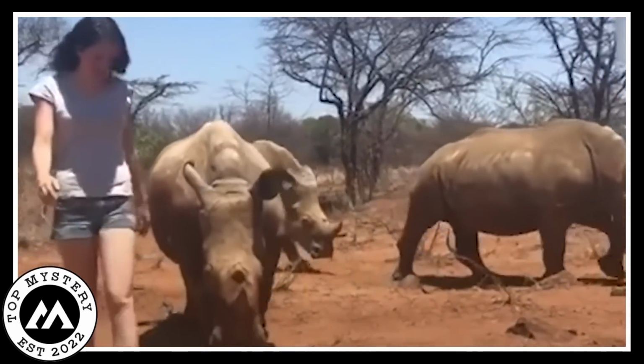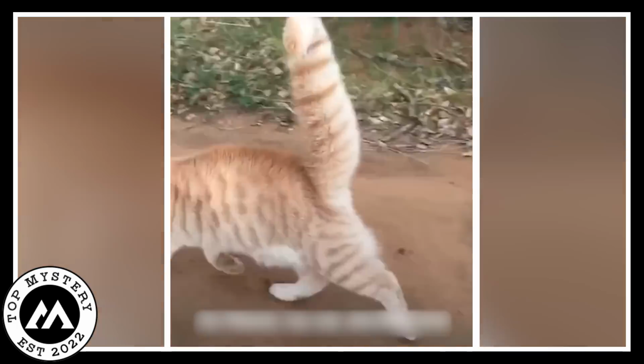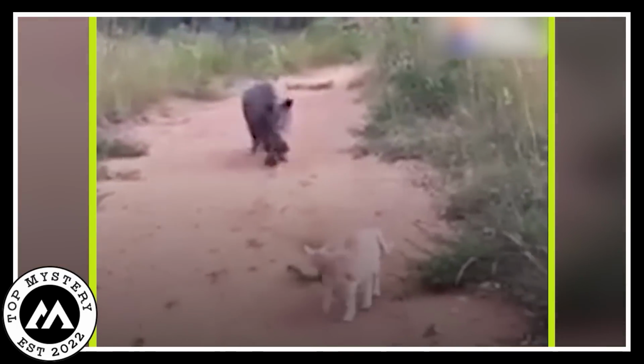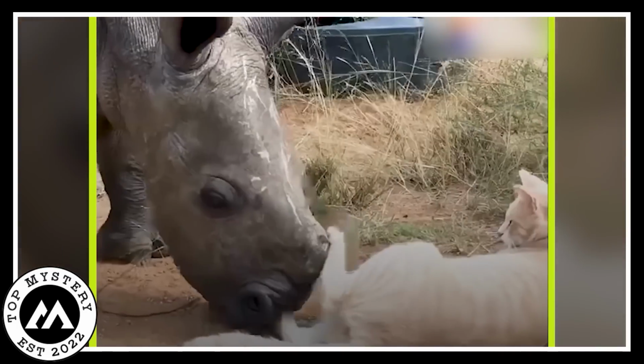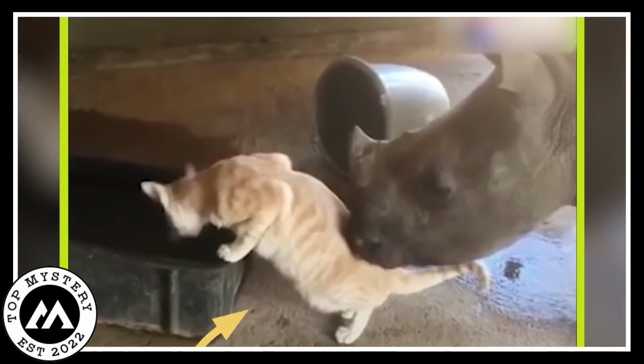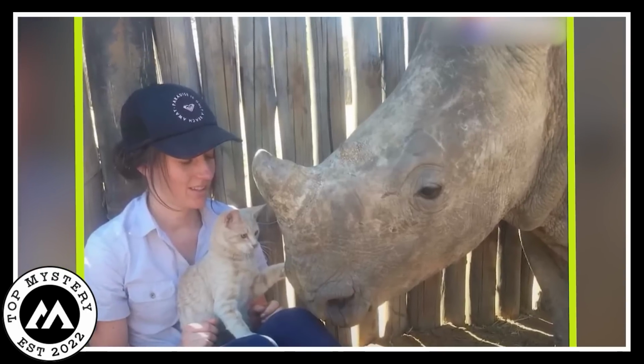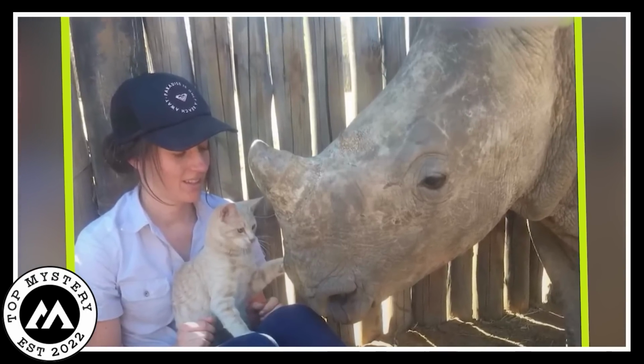But the magic didn't stop there. The girl had a playful cat of her own, and something amazing happened. This tiny cat and the massive rhino formed an unlikely friendship. In a short time, the cat felt drawn to the gentle giant, and a unique bond blossomed. Together, the girl, the rhino, and the cat formed an enchanting trio.